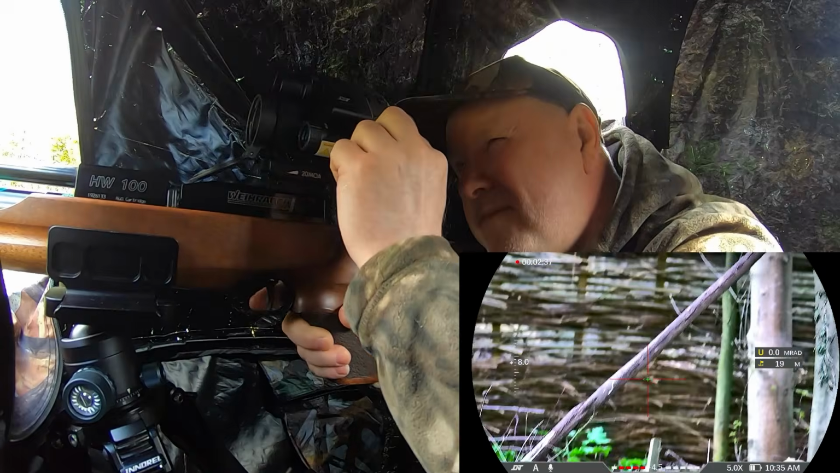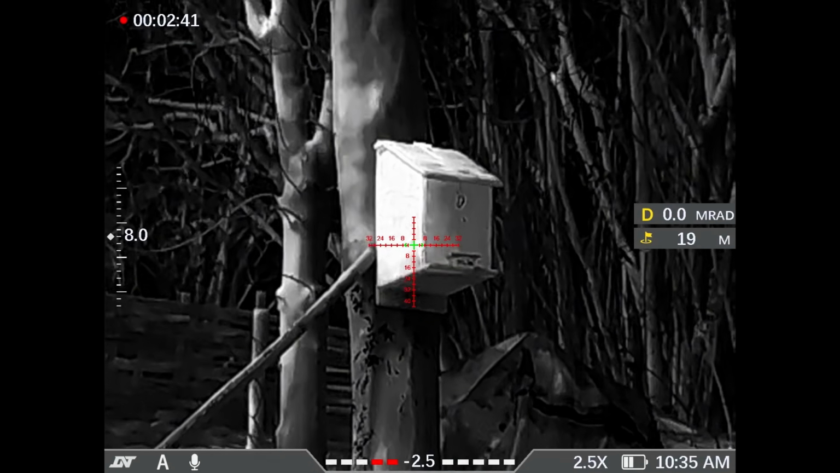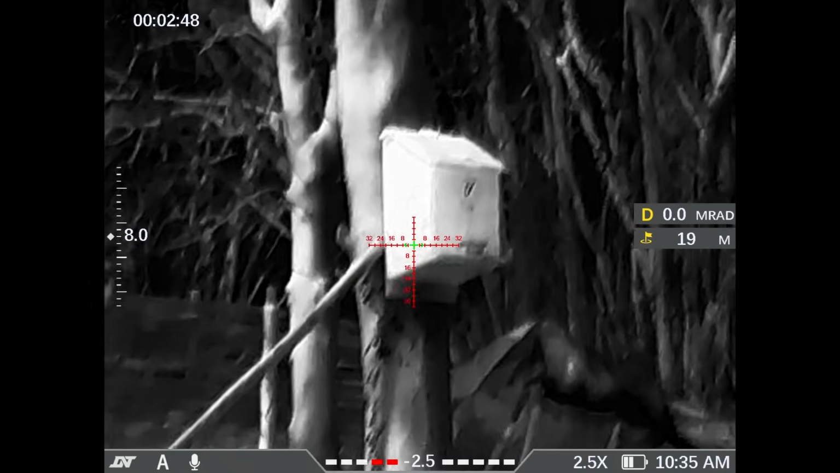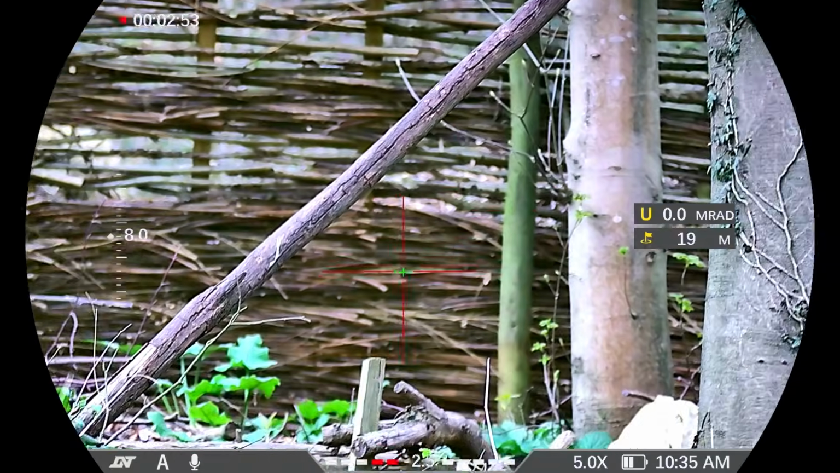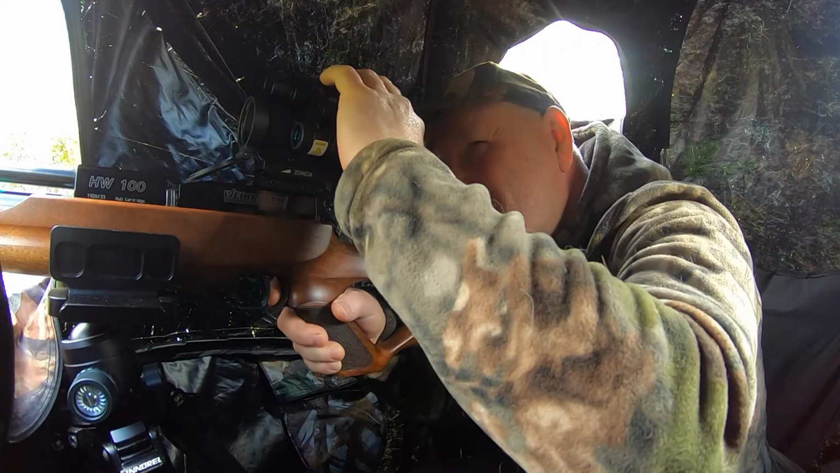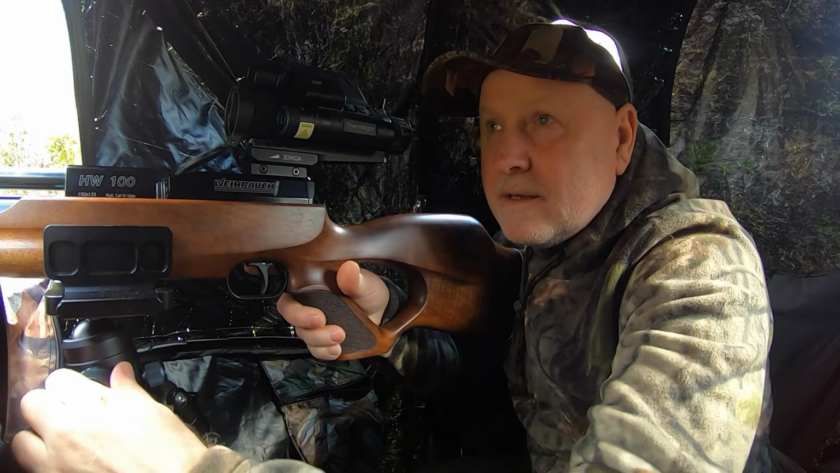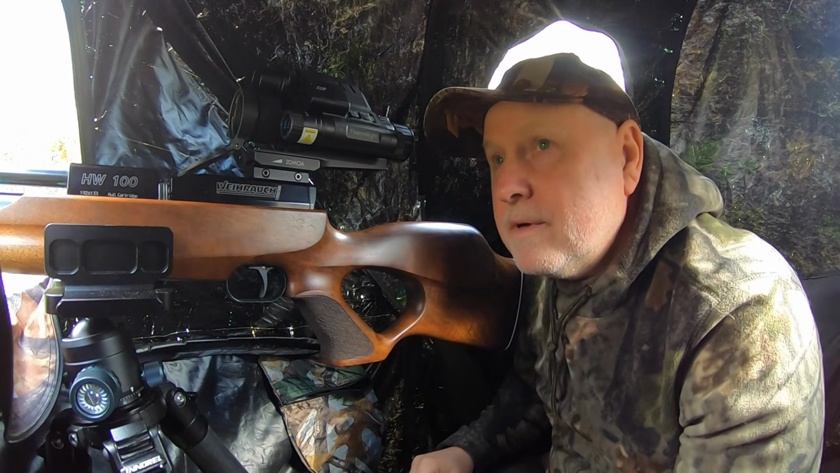Right, let's, like I say, I'm gobsmacked by the image of that thermal, and how well that is working. Right. Turn you off. Onto standby. Lock you up.